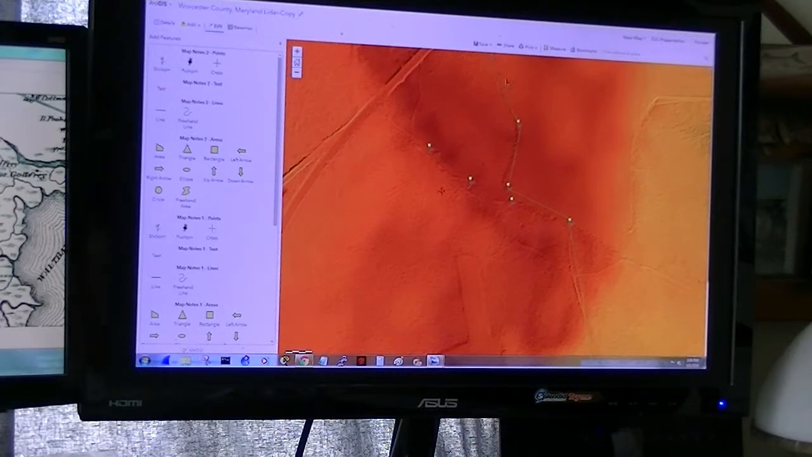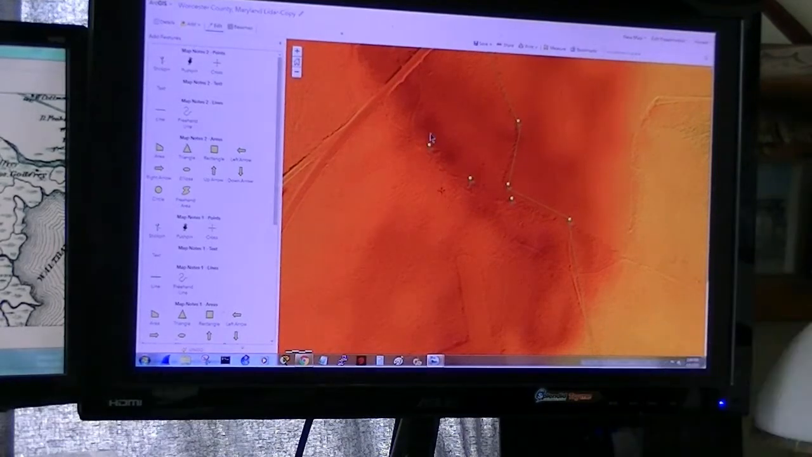I found horse tack all down along the edge of this field. I've got, oh my gosh, probably 2 or 3 pounds of horse tack. But you can see the similarities. Let me zoom back out.